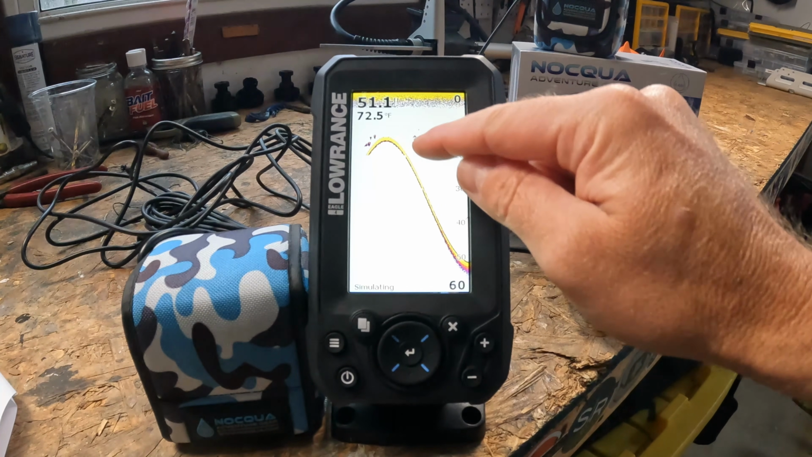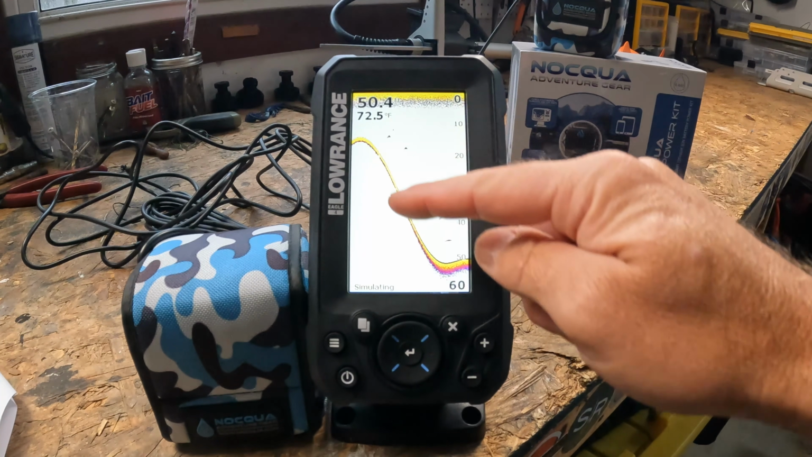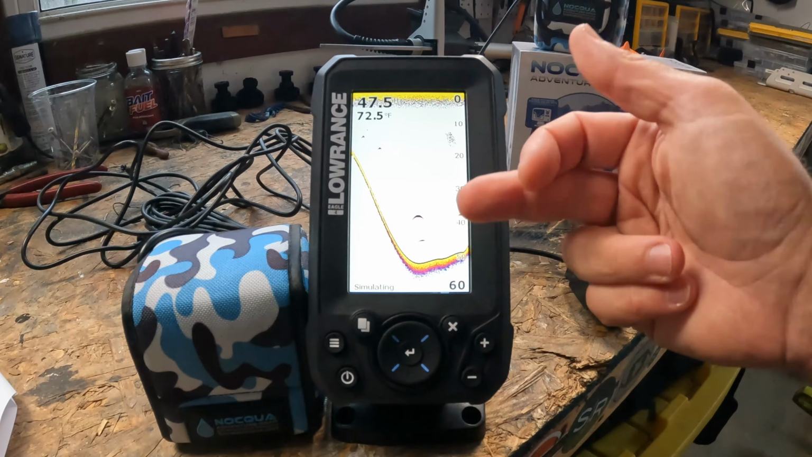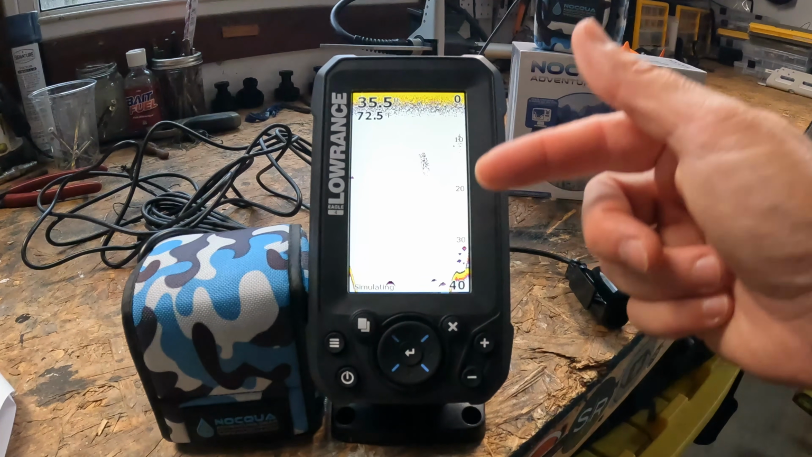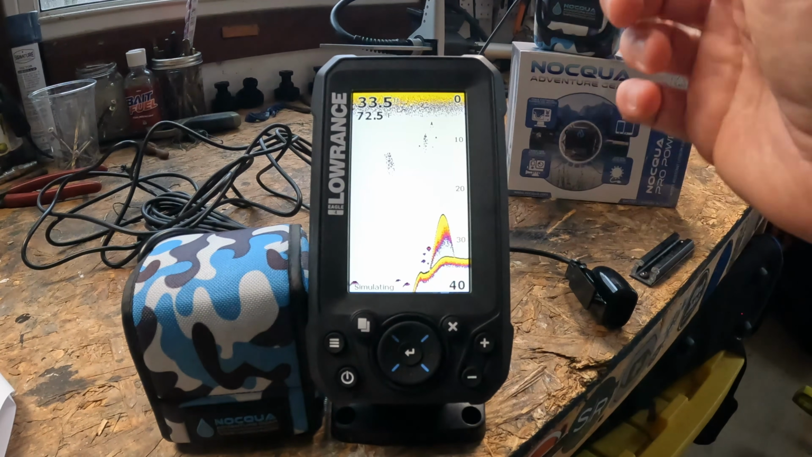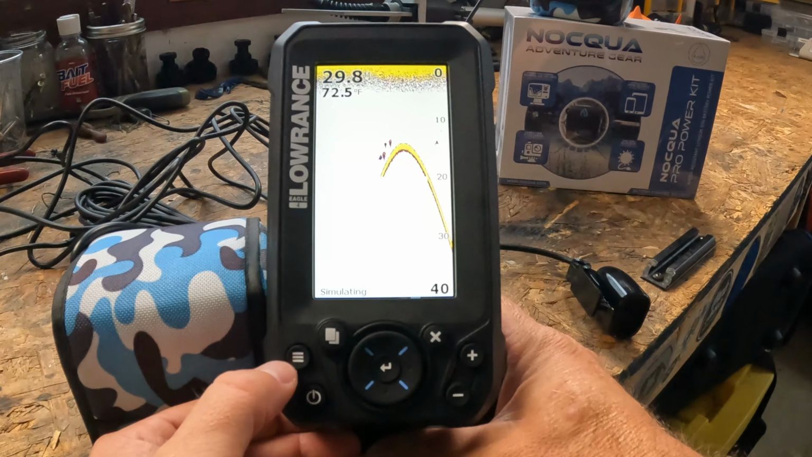You're gonna be able to see your suspended targets right there, that arch right there. It's going to show your bottom contour. It's going to let you know if that's soft mud or rock, depending on the color, how hard that return is. And of course, on the right hand side, you have your depth scale. Now, even though this is a basic unit, when dialed in, it gives surprisingly good sonar returns for this price point.